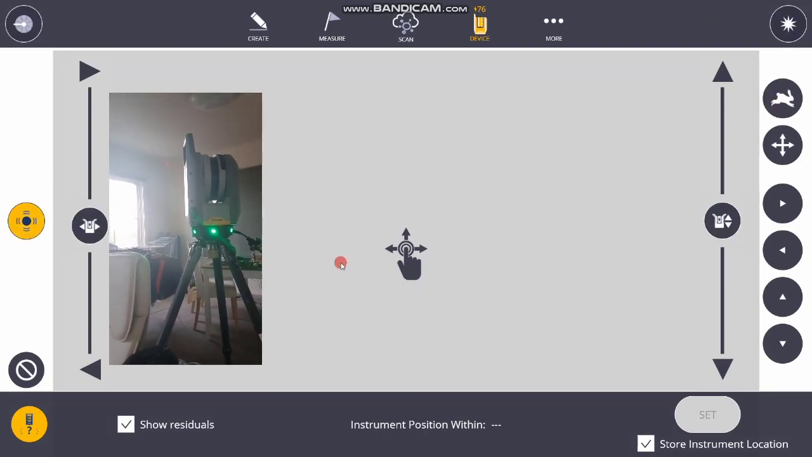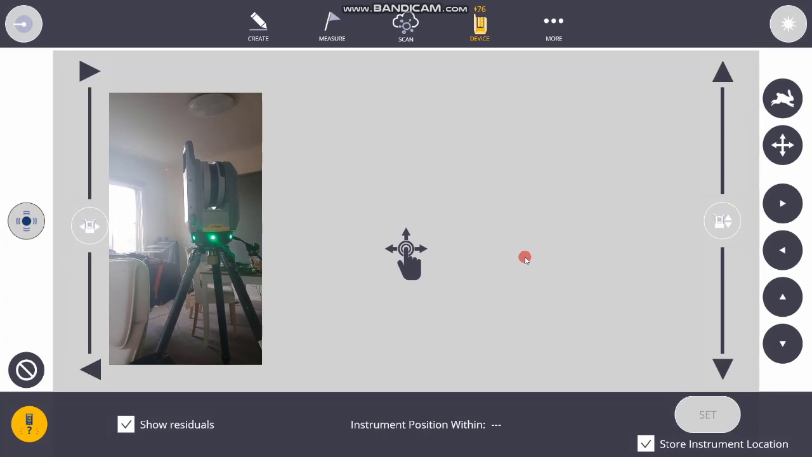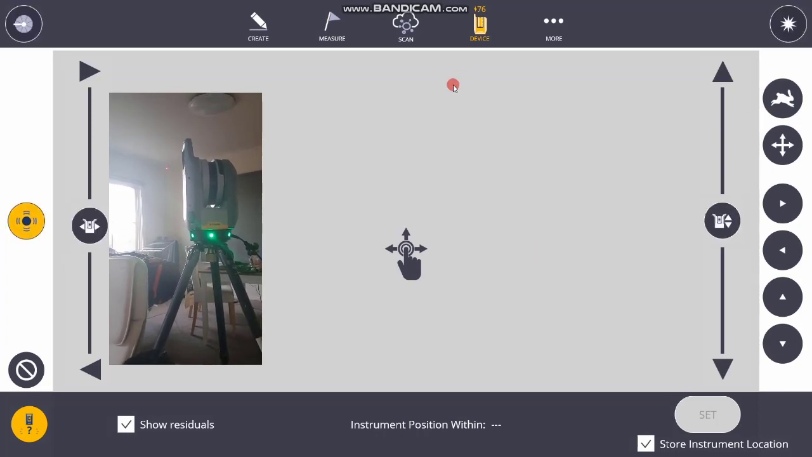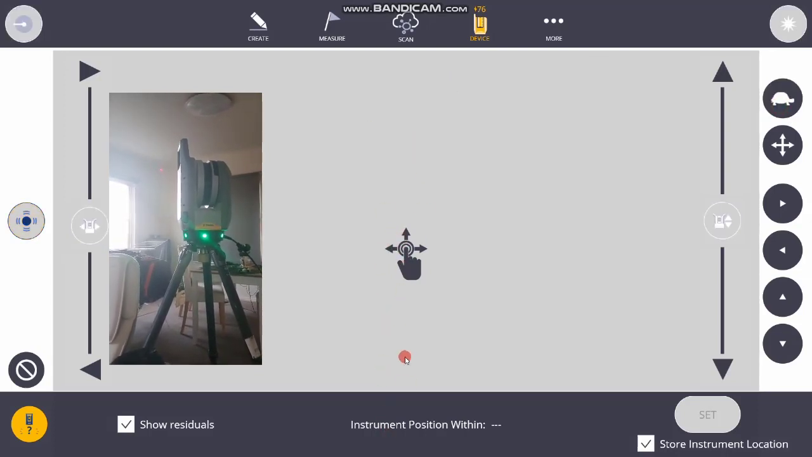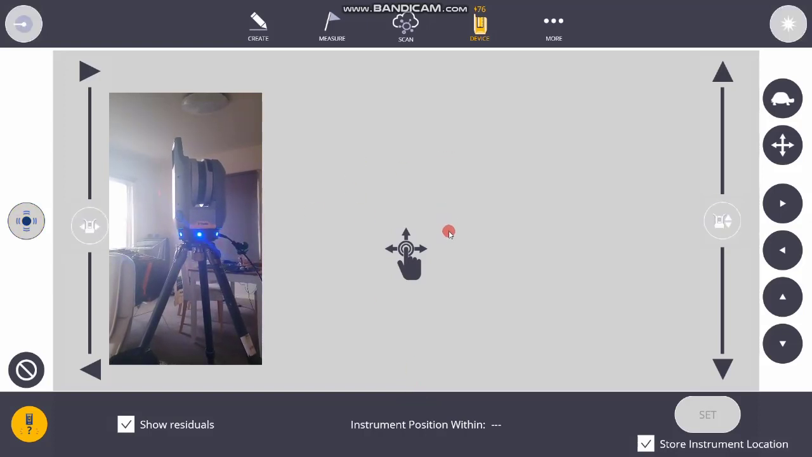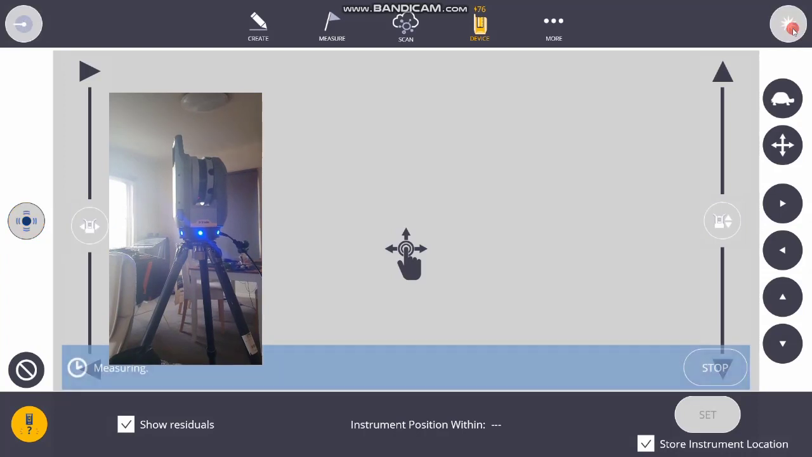Just switch to the Revit just so I can get a bit more speed across here. I understand it's hard to see because of the window. I probably should have shut that window. And I'll just shoot.